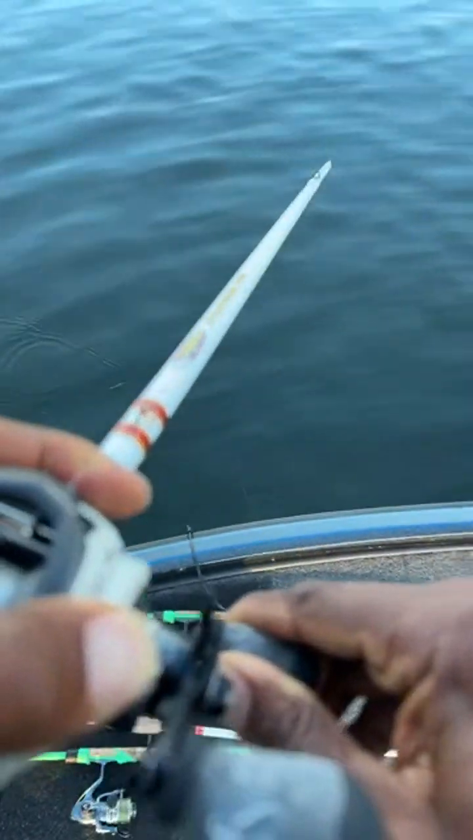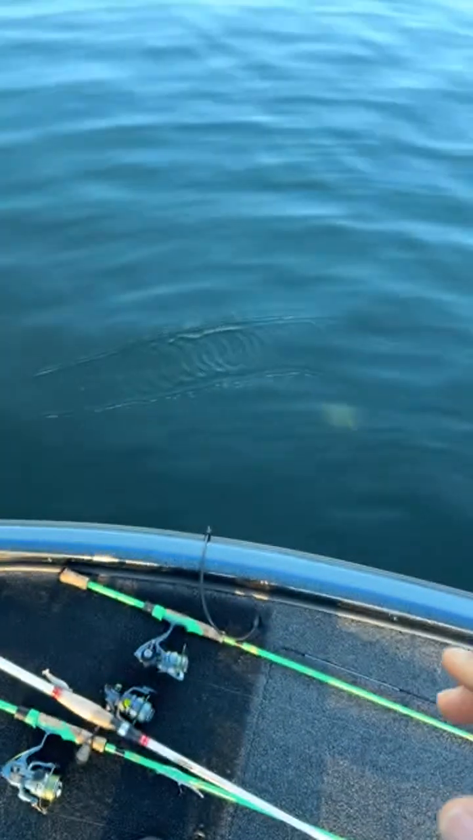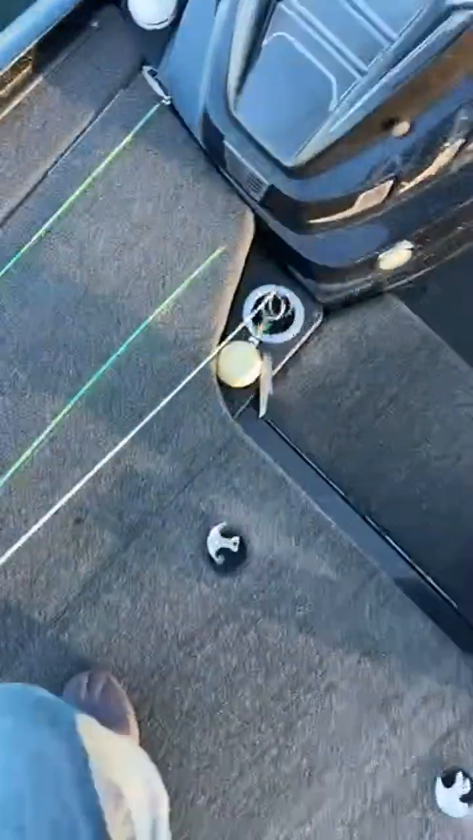Oh, my goodness, that's a good one, guys. That is a good one. What is that? Oh, my goodness. That is a nice fish. Oh, it's a bass. It's a good one. The bendation got him.